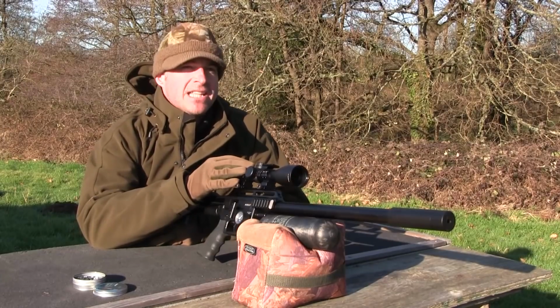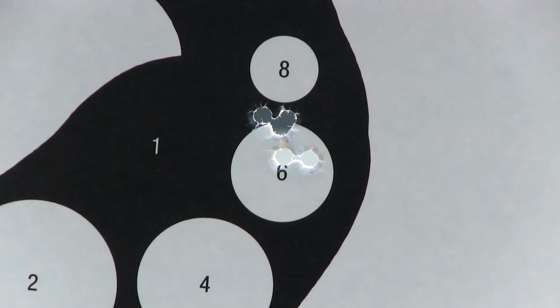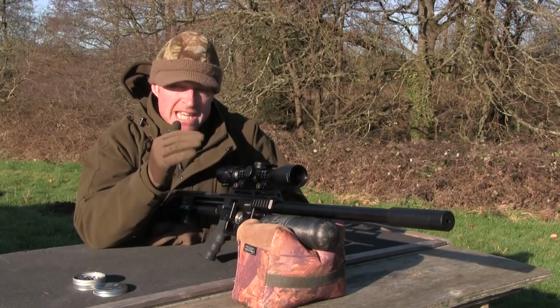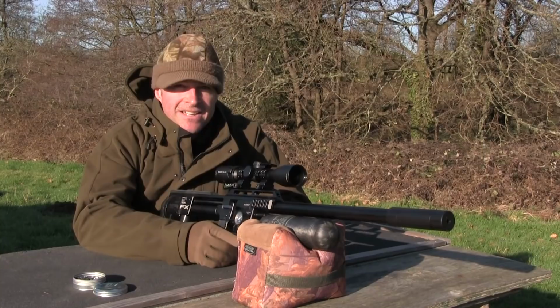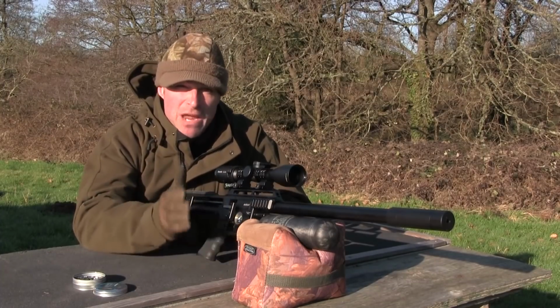How's the group looking, mate? Right, the group, Matt, is 14 mil centre to centre. So that's 14 millimetres centre to centre, with a 10 mil rise. And a 10 millimetre rise from the 75 metre zero. And what's the velocity like? The reading on that is 836. So we've got 836 feet per second.